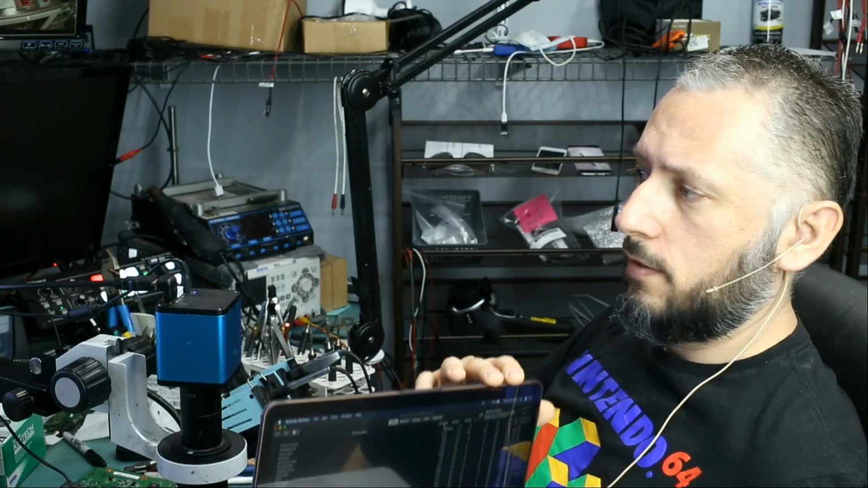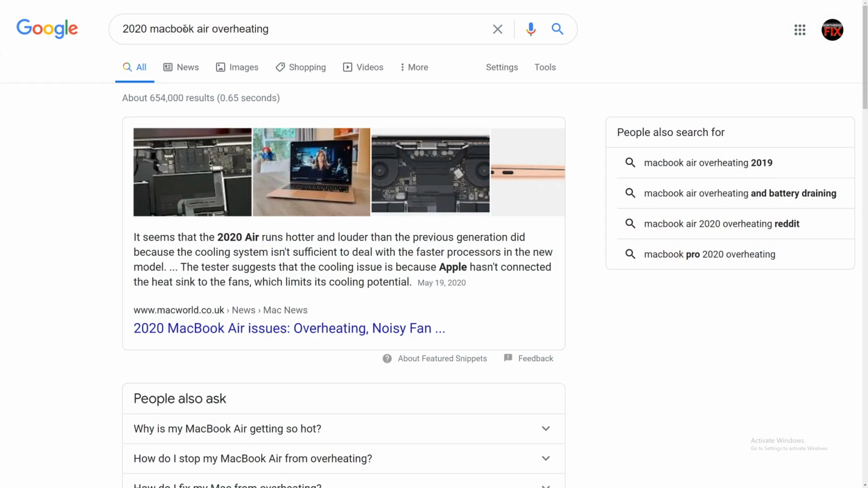Now, I went online, I did a quick search. I wanted to see if I'm the only one with this point of view, or if I'm the only one that thinks that this laptop has poor cooling, or maybe I'm missing something. Maybe it does have proper cooling and I'm not aware of how the machine is being cooled. Let's search the phrase 2020 MacBook Air overheating.